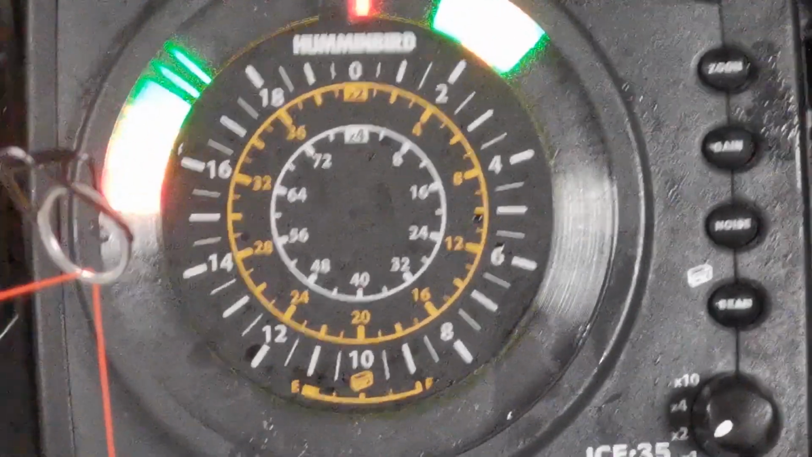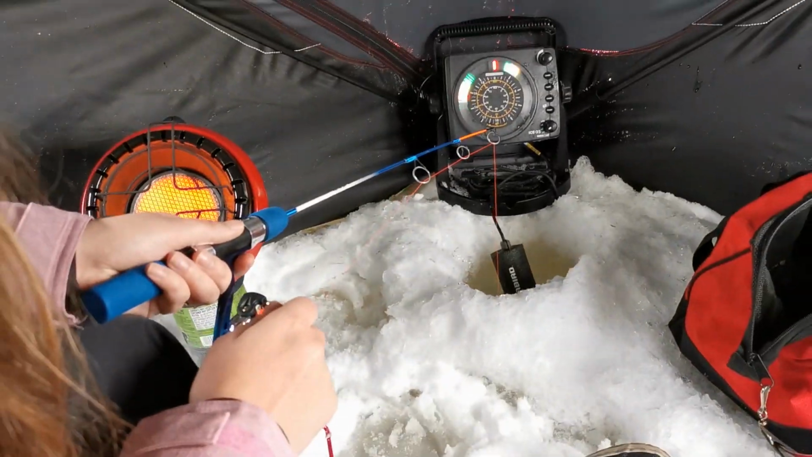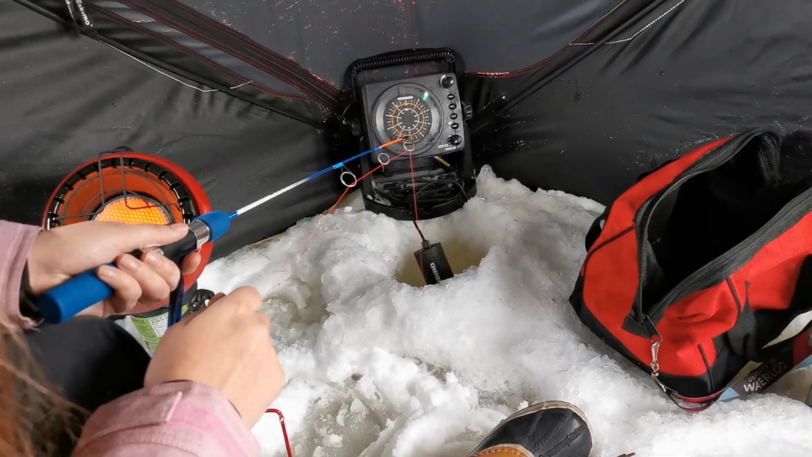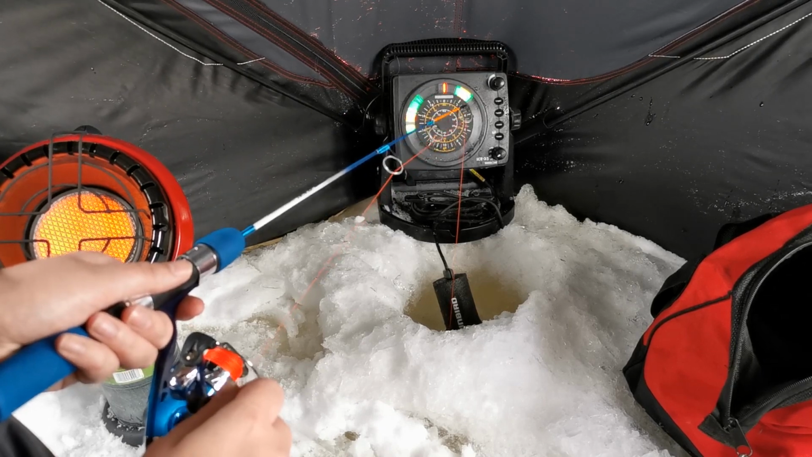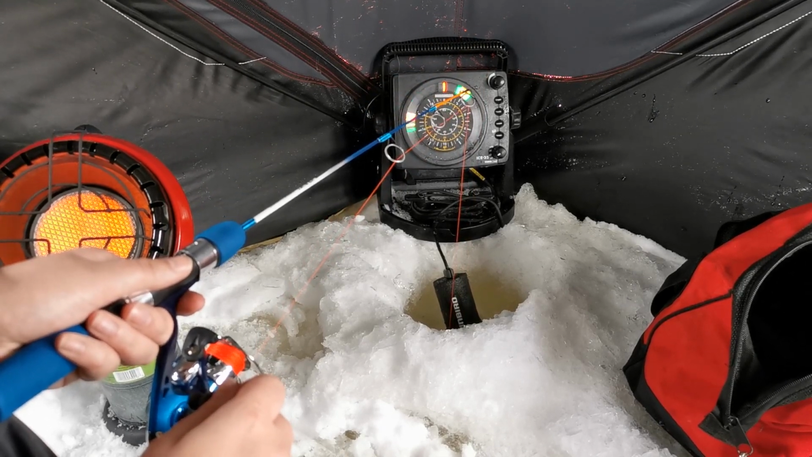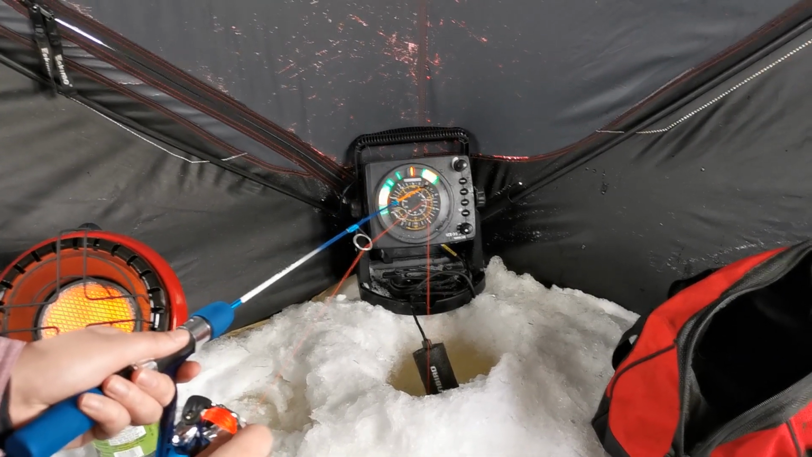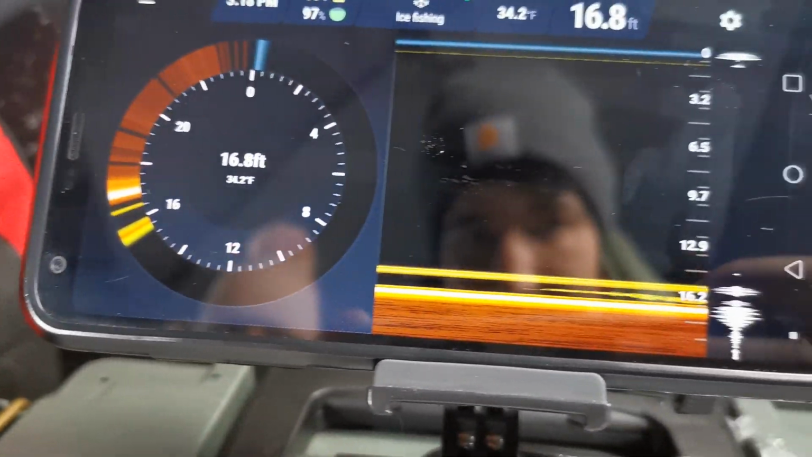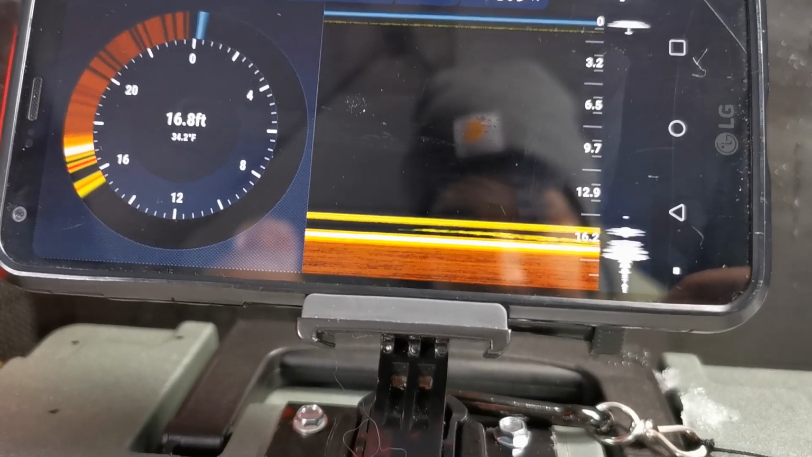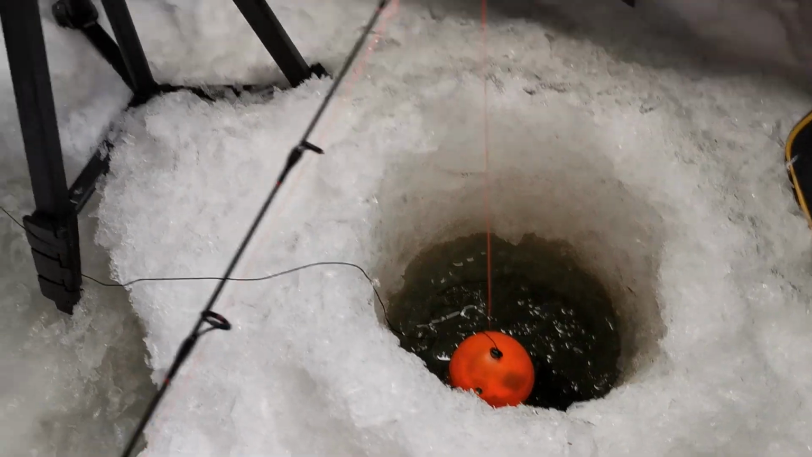I don't think the phone picks up the ice flasher too well. She's got a really good mark right there. Her line's just popping off. Oh, there's one coming up on mine. There he is, look. Right there. This is an awesome little flasher.